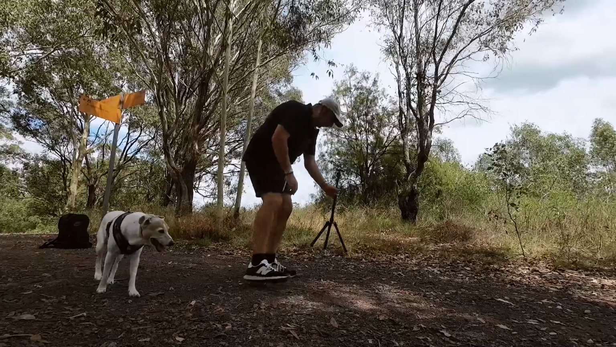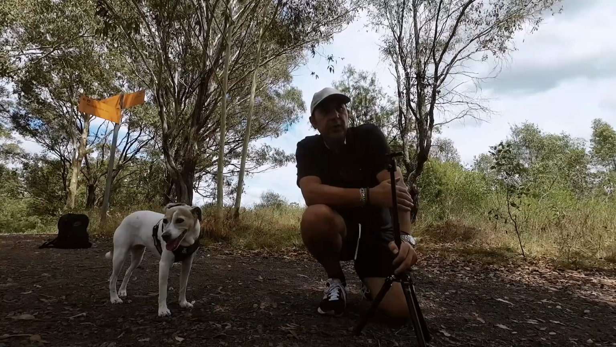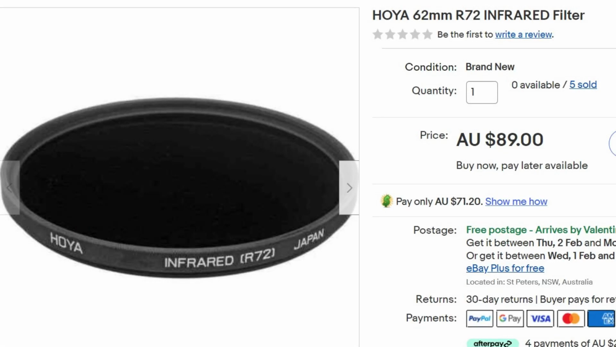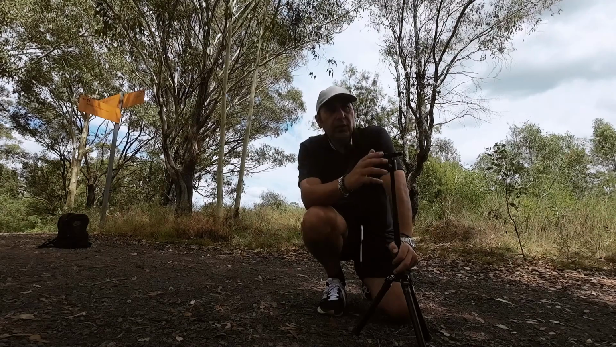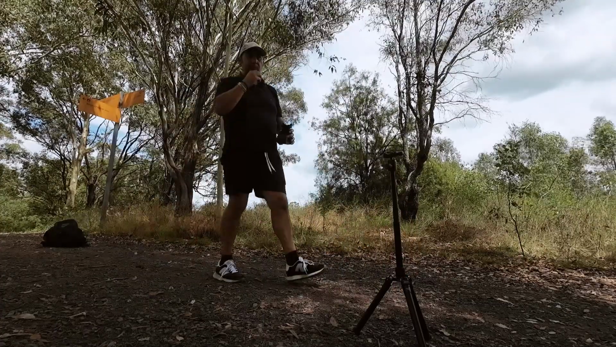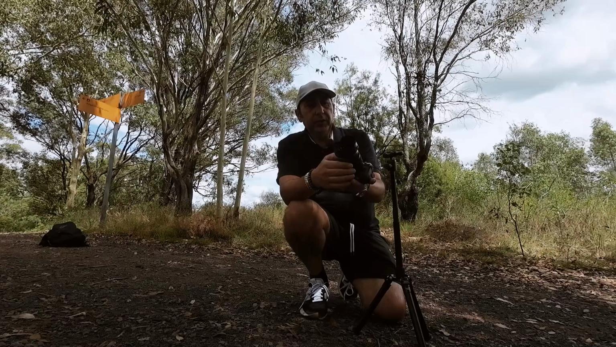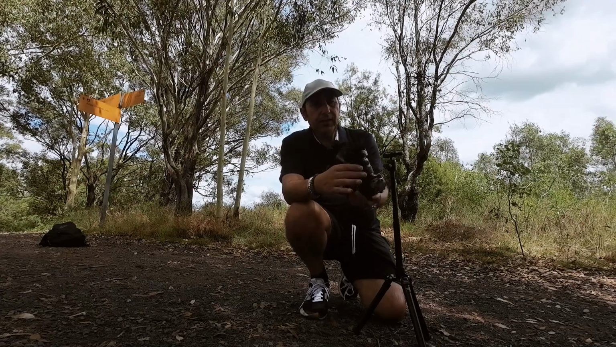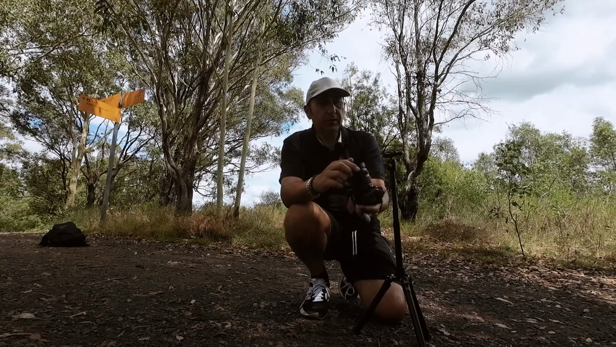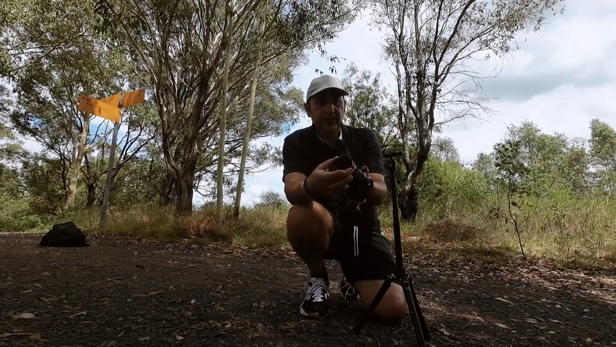So what you need for infrared photography is a filter. I've got the Hoya one, and try to get the biggest filter for the biggest lens that you've got, then you can step down. I've got my EM1 Mark II and I'm using the Pro lens 12-40, and that has a ring size of 52 millimeters. That's easy, you just buy them and they slip on like that. That's it.